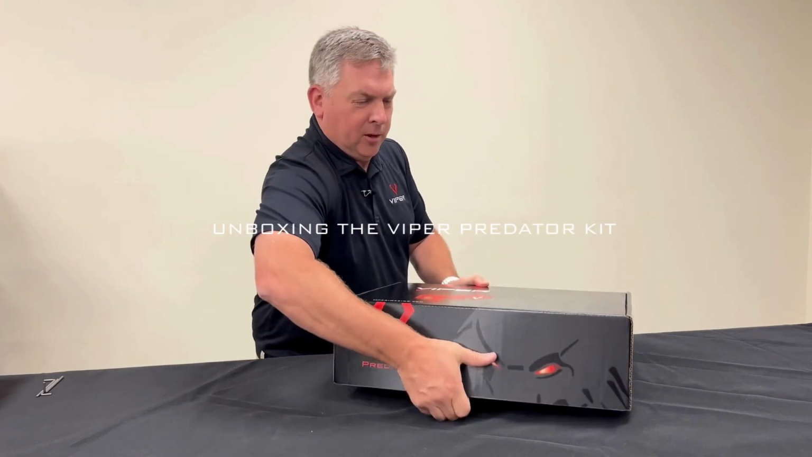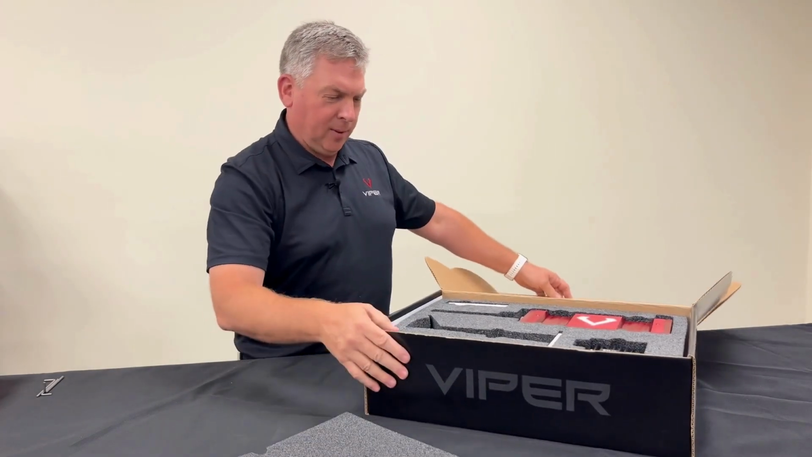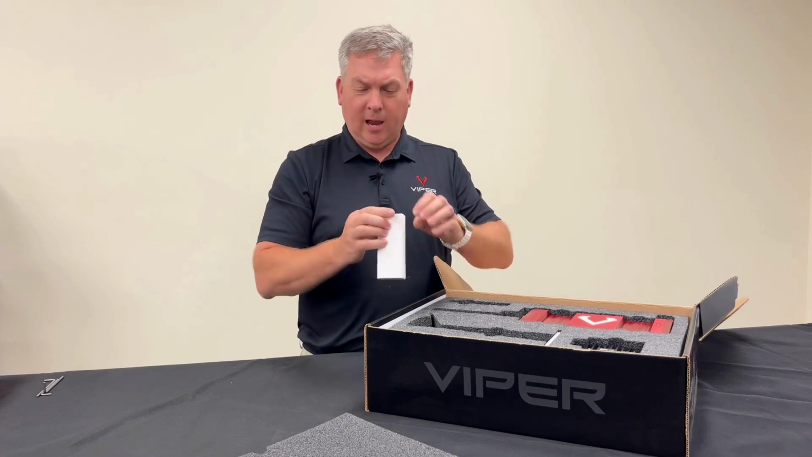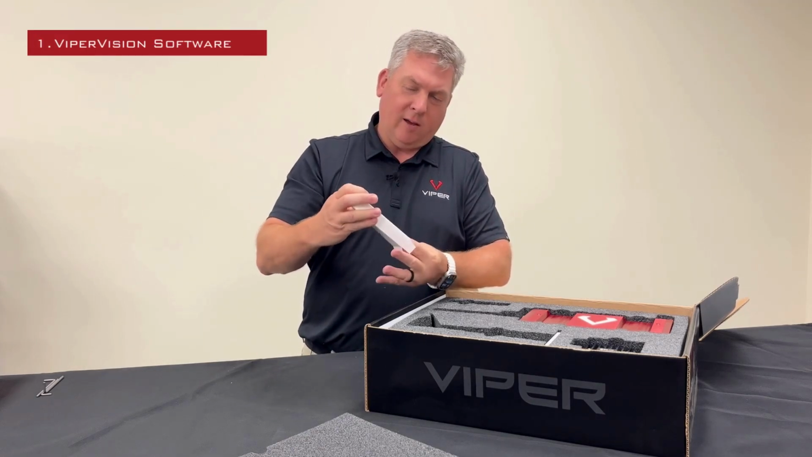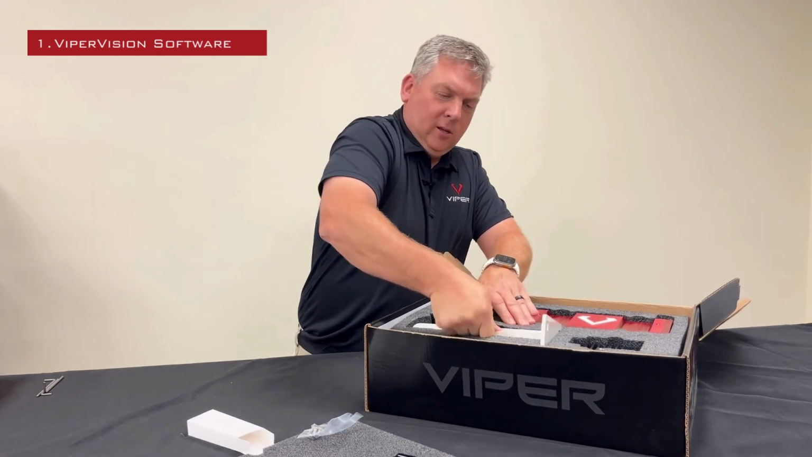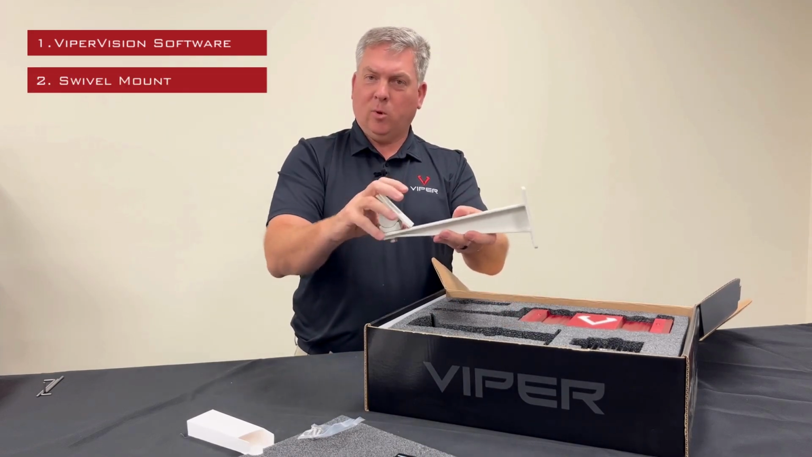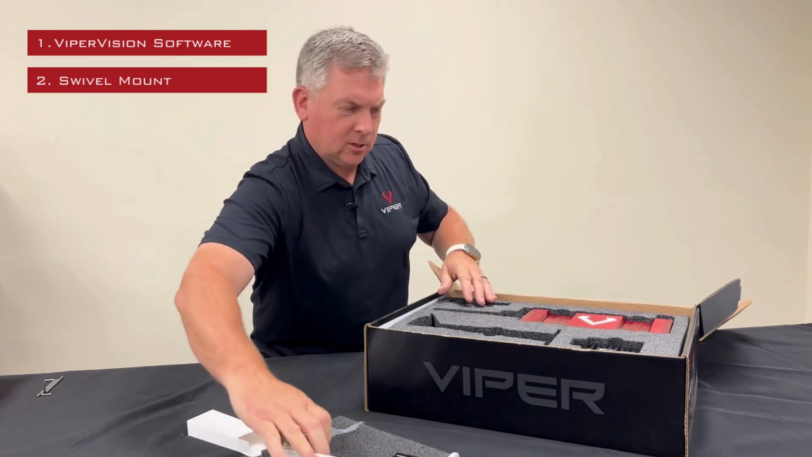So let's start by opening the box here and removing the packaging. We've got some good protective packaging in here. One of the first things you'll notice is there is a box that has the actual software key and everything built into a USB drive for you, as well as all the components that you need for attaching the camera in. The other part is a wall bracket. So you can take this, it's got a swivel mount on it, mount it to the wall, and we'll show you again how that all goes together.